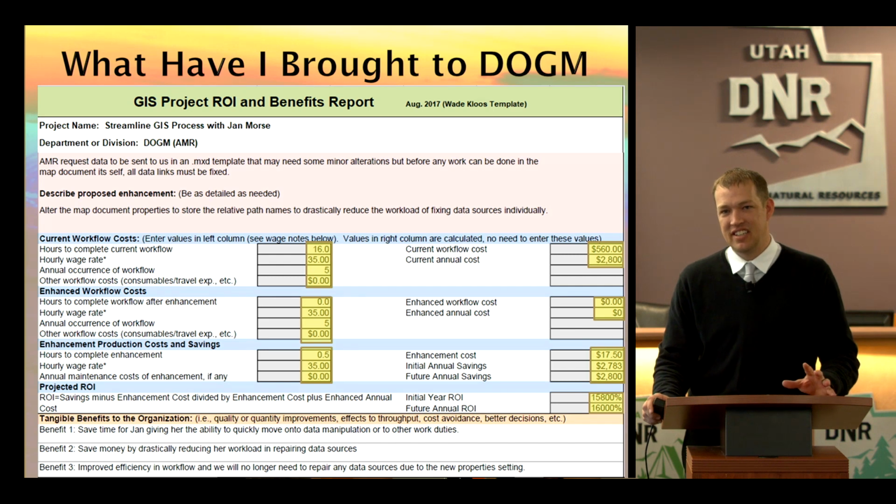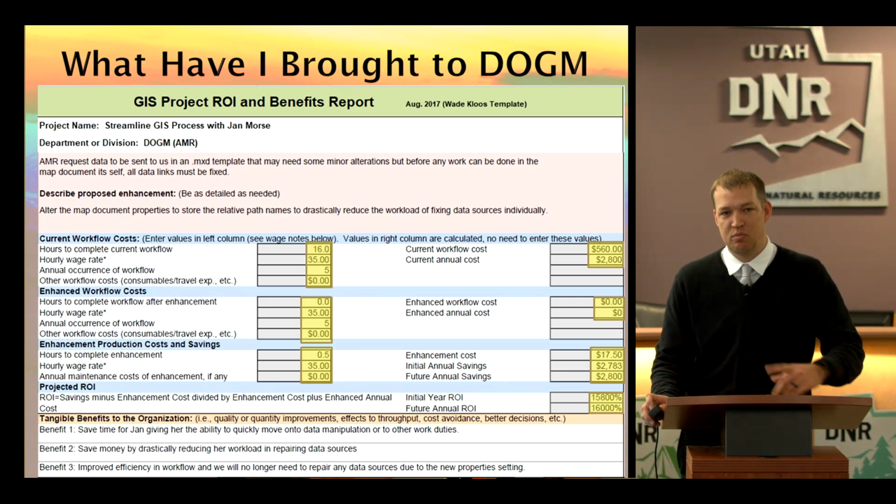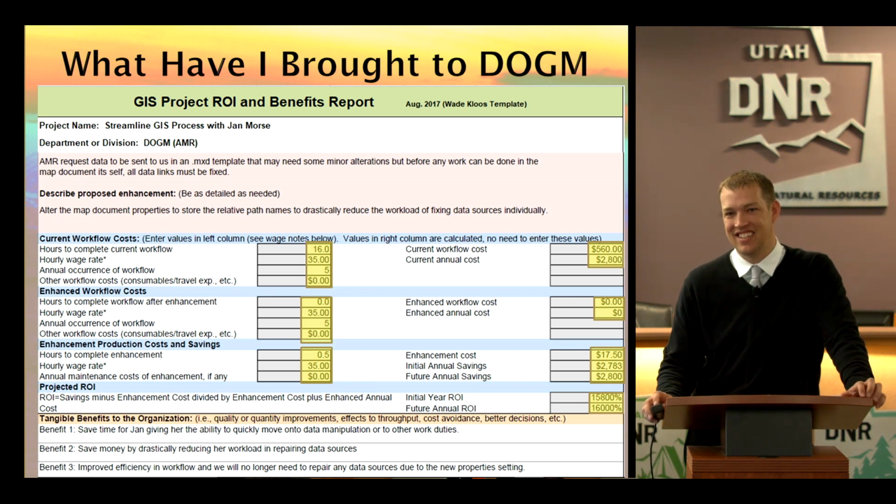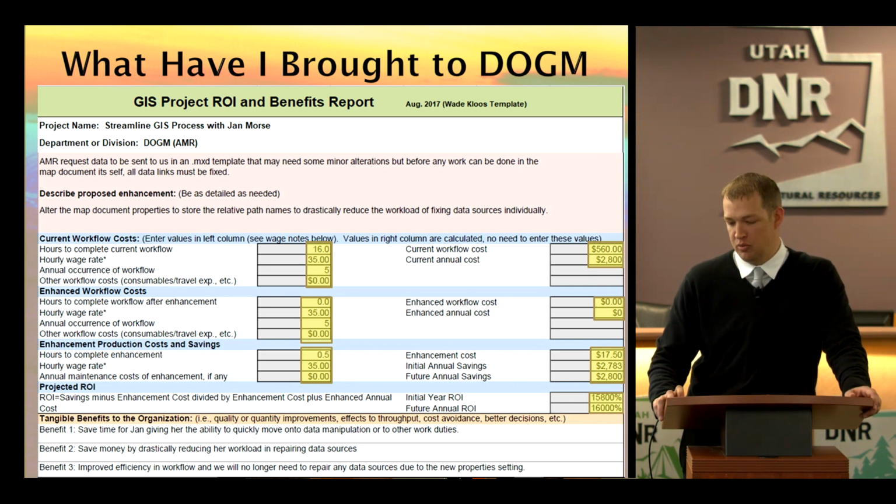So if you guys have any small processes, even just streamlining some of these GIS processes, I'm happy to help with some of this. It's something that Jen and I worked through relatively quickly. I know that all of them aren't going to be this effective, like 16,000% savings on your return on investment. But I do think that I could definitely help with some of the monotonous GIS tasks that sometimes discourage people from using GIS and help streamline that so it's not such a hindrance.